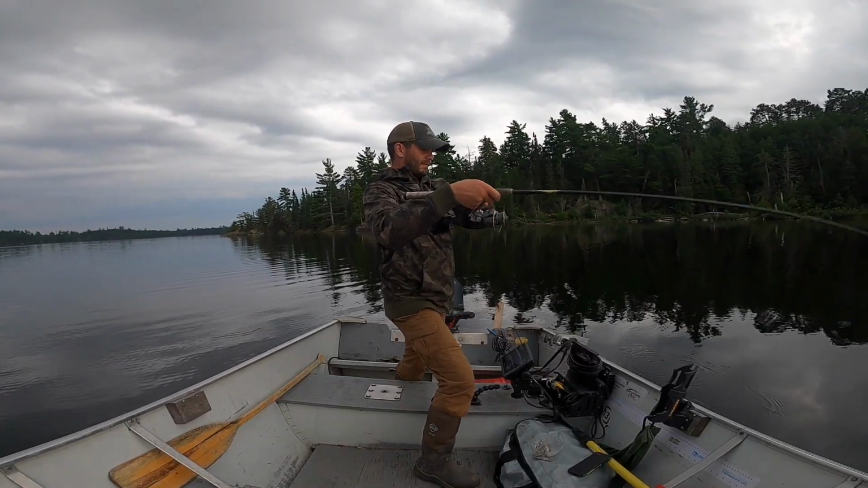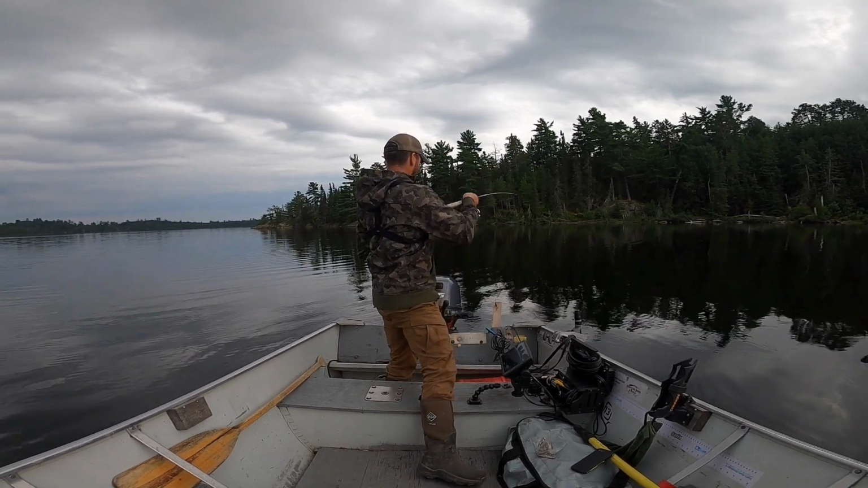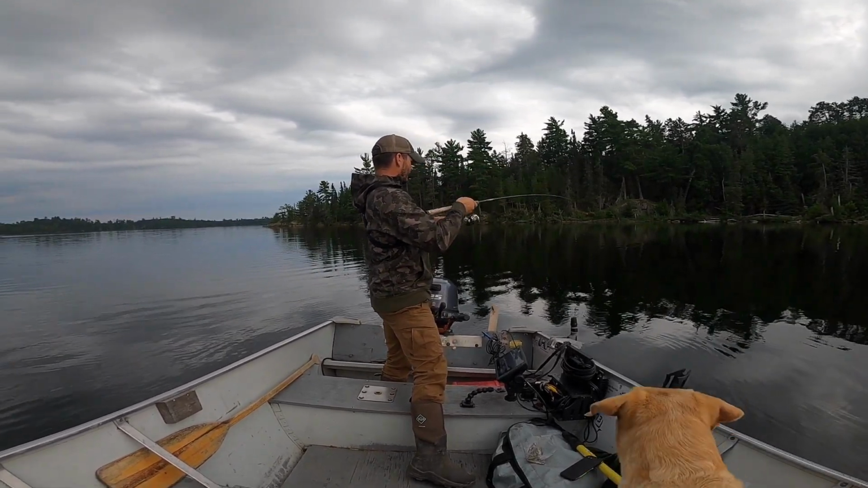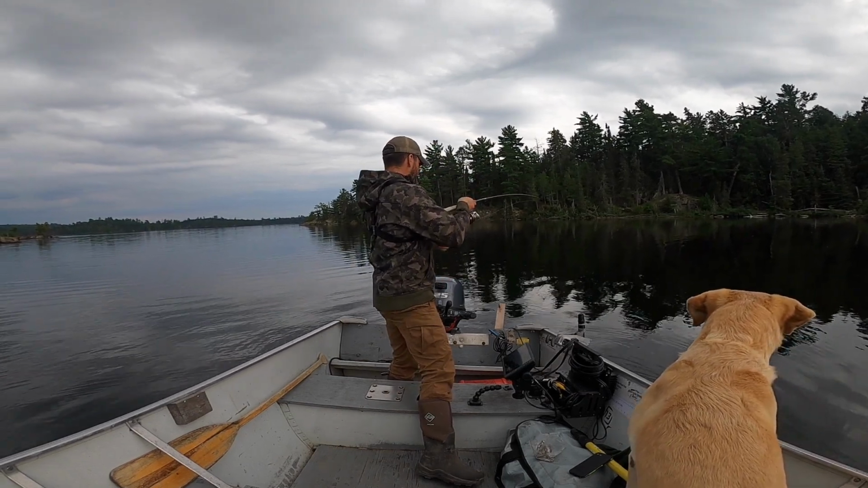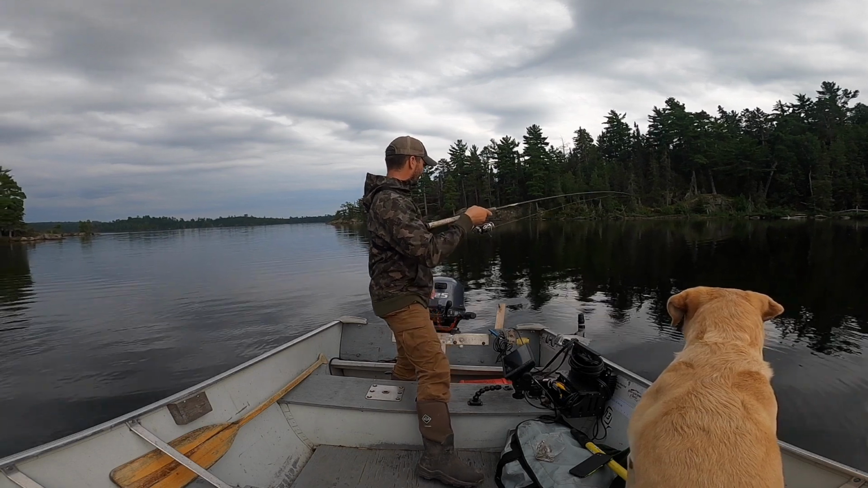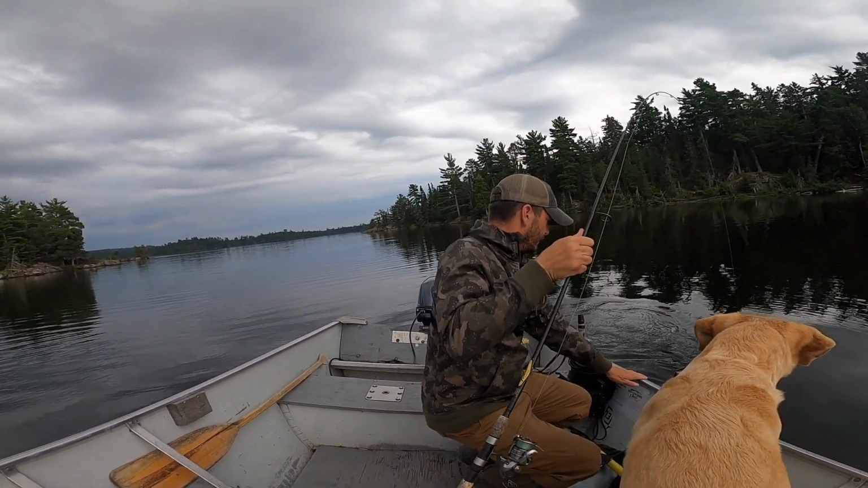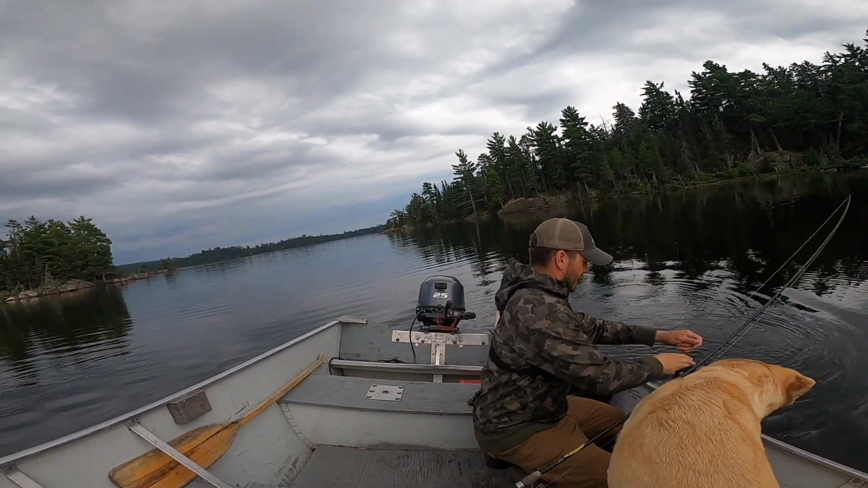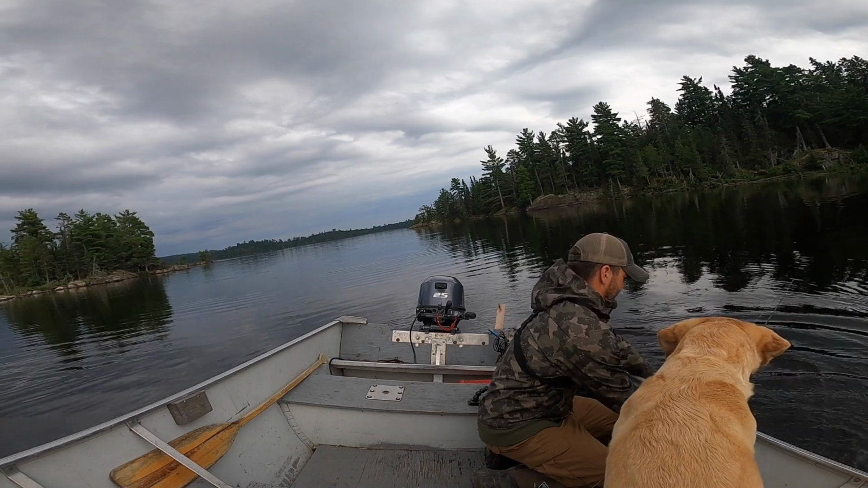There he is. Ooh, that feels more like a pike than anything. Just took a big run. Now it's feeling like a walleye. Good size one again. Nice fish. Real nice, thick, heavy fish. I don't think I need the net for this one. I can see the hook there. That's a nice, heavy fish.